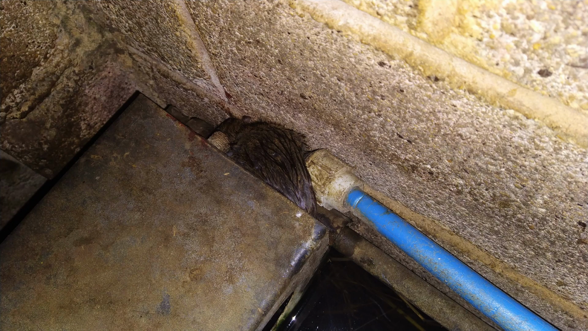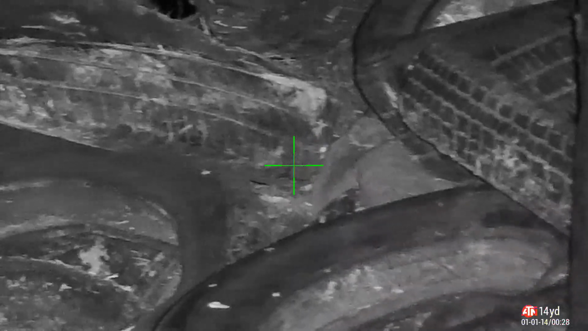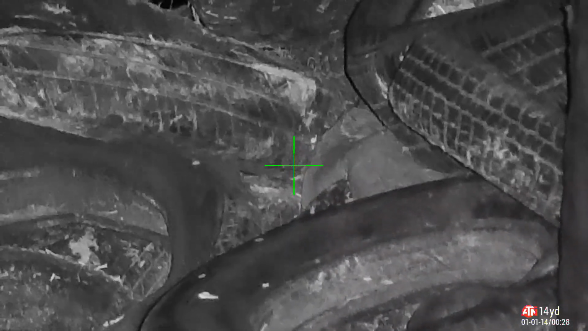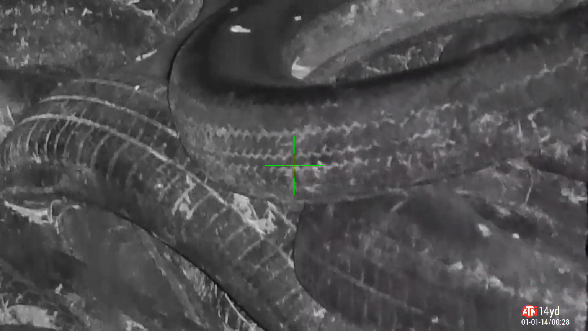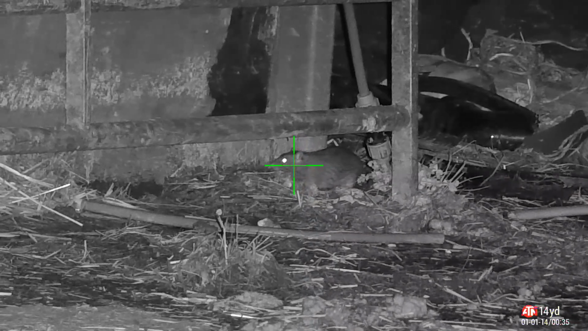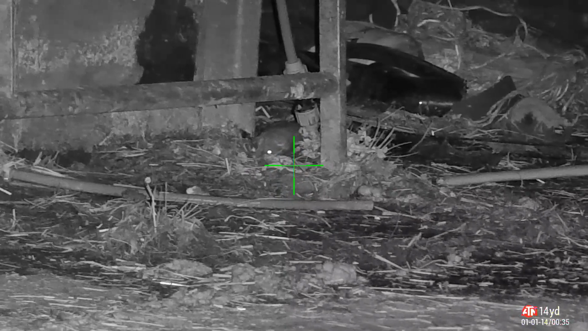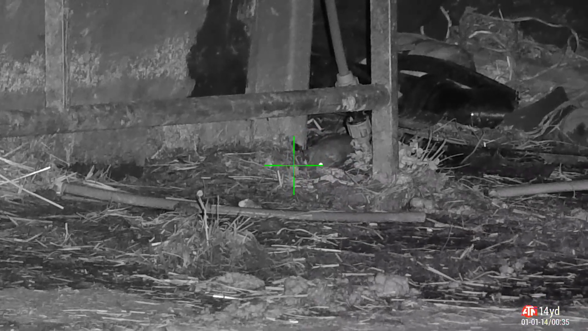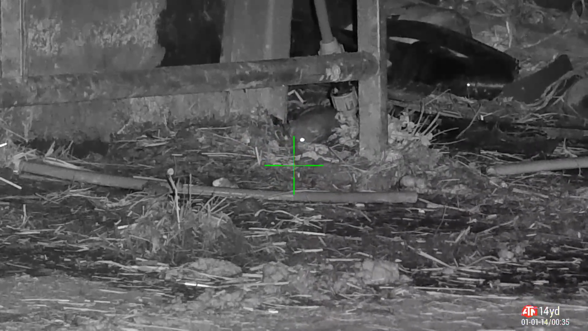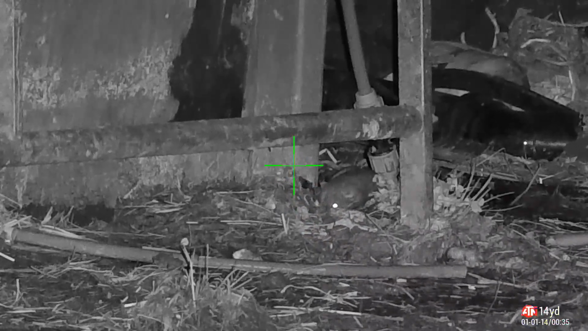There he is, jammed himself up against the pipe there. All those tyres that they use for the silage clamps, they love climbing around them. Good easy pickings. Just outside of one of the cattle barns, he comes around to help himself for some feed. So I give him some pellets. He only takes one. Didn't really like it. He didn't come back for seconds. Yeah. Ruined his day.